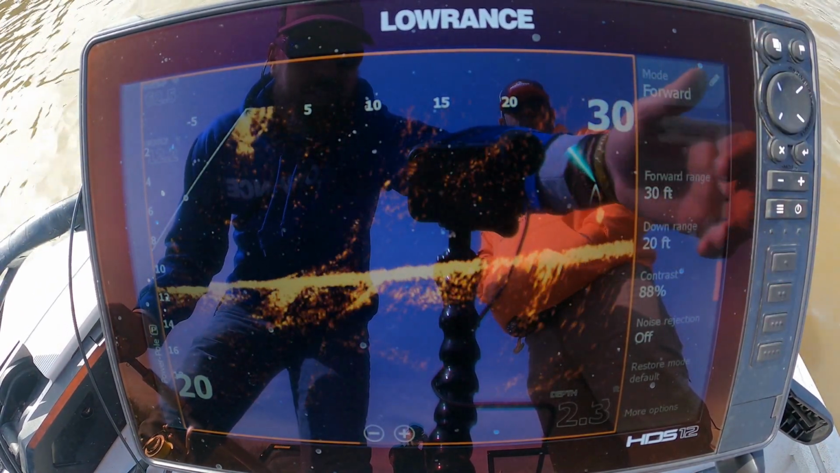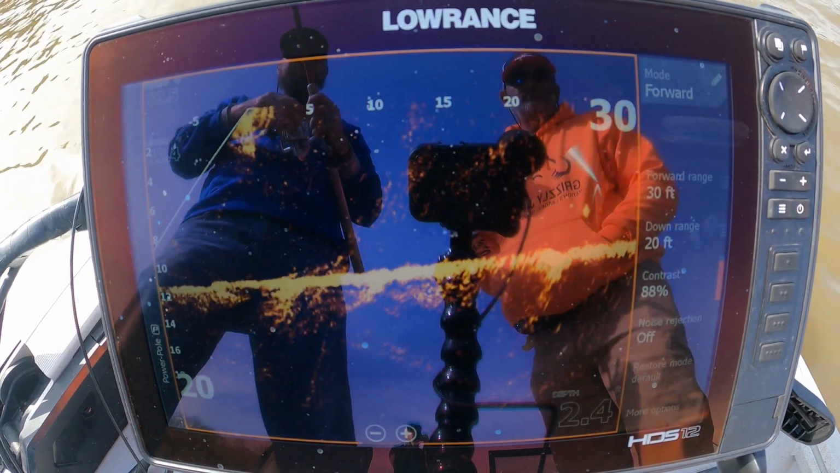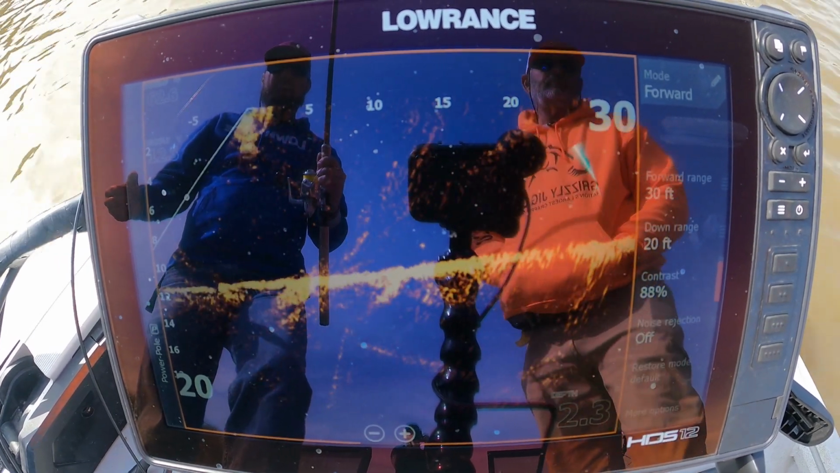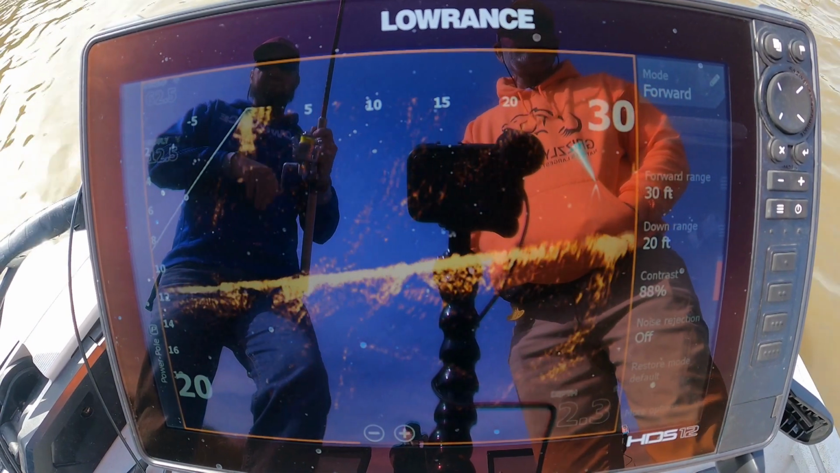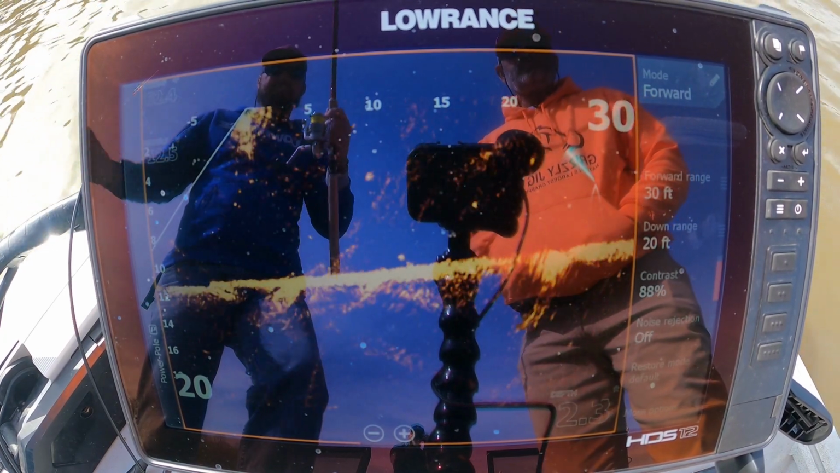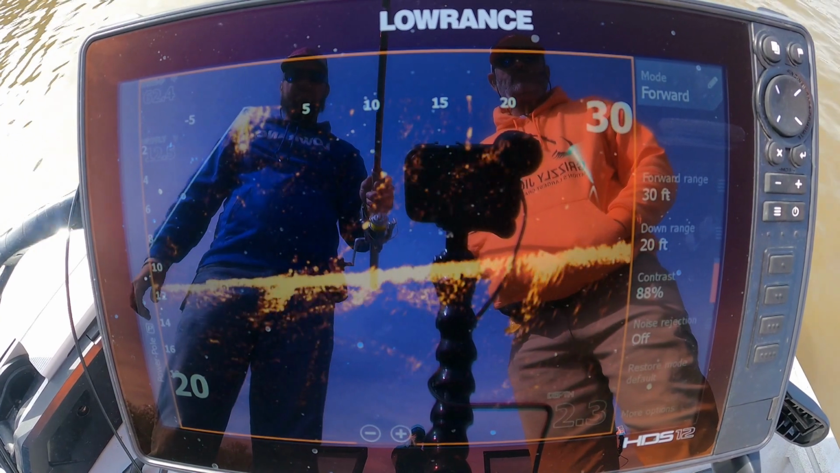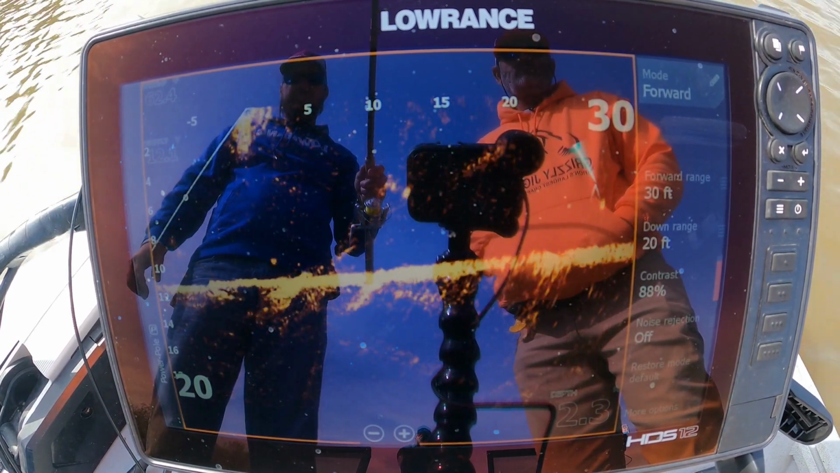There's a good fish right there. And my forward range out to 30. And that's just kind of a good range to be able to spot a fish coming before he spooks, if they are spooky. And then I run my contrast up just to see how that fish right there just spooked. I run my contrast up a little higher.